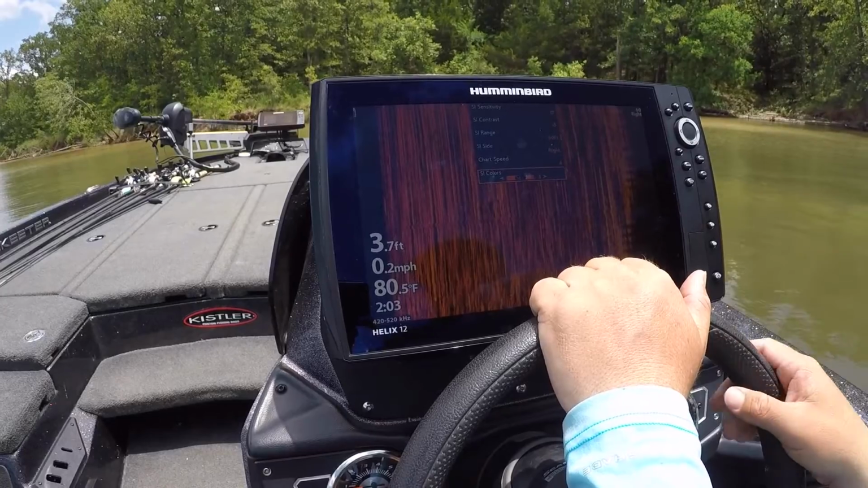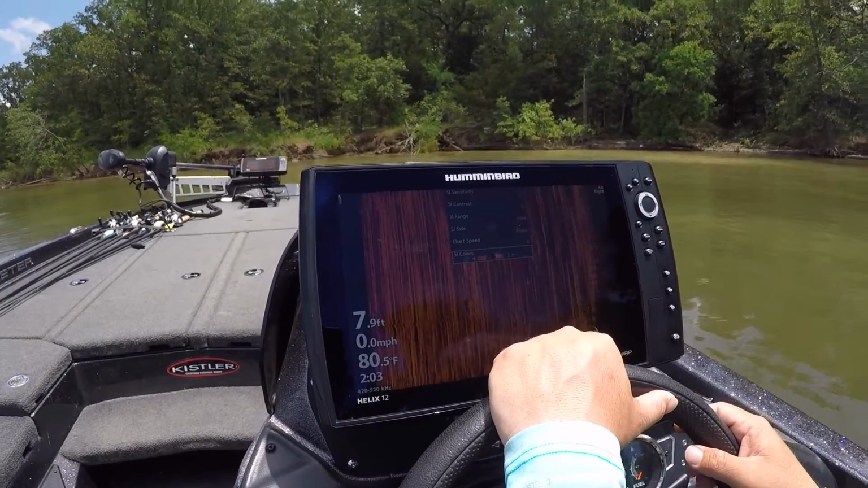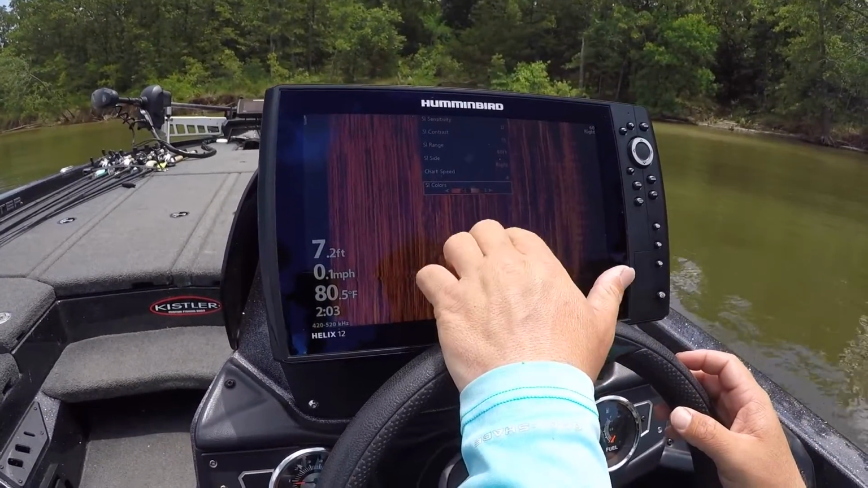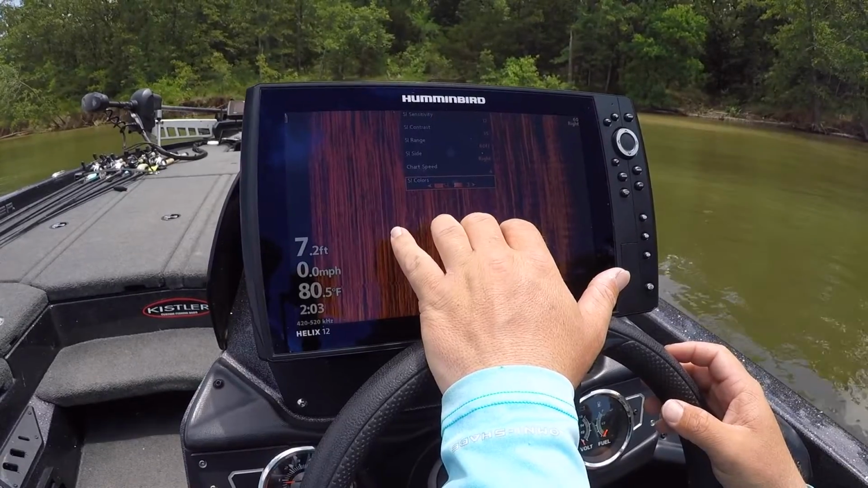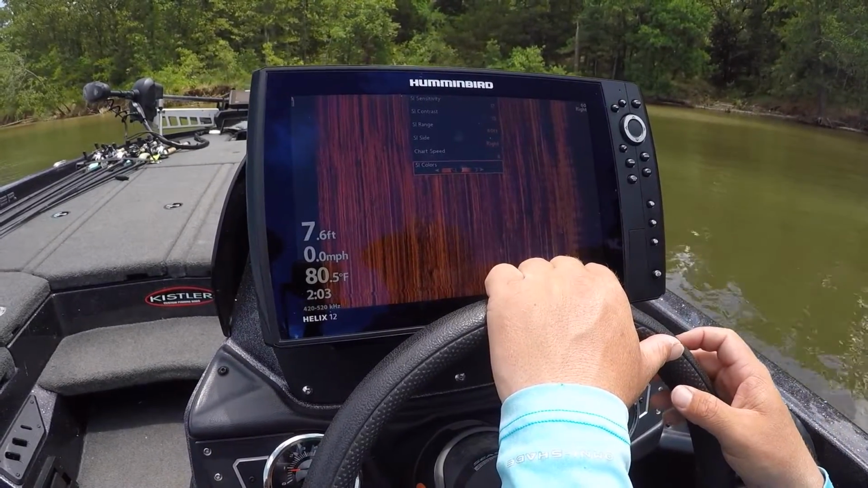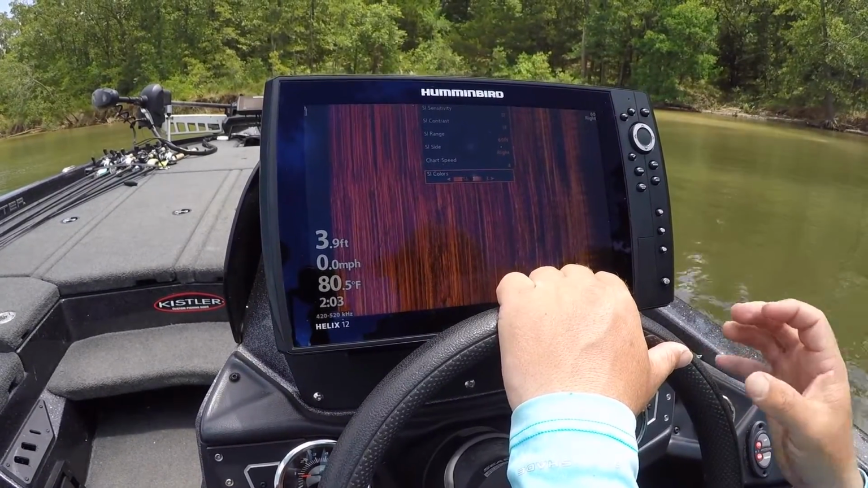This particular palette color I have is on 3. We're going to show you guys some images. It shows up really good. The fish are going to show up white on this dark palette, and it's going to give you a really, really clear and bright image of what a bass looks like, what small bait fish look like, and what a cluster of bait fish look like.